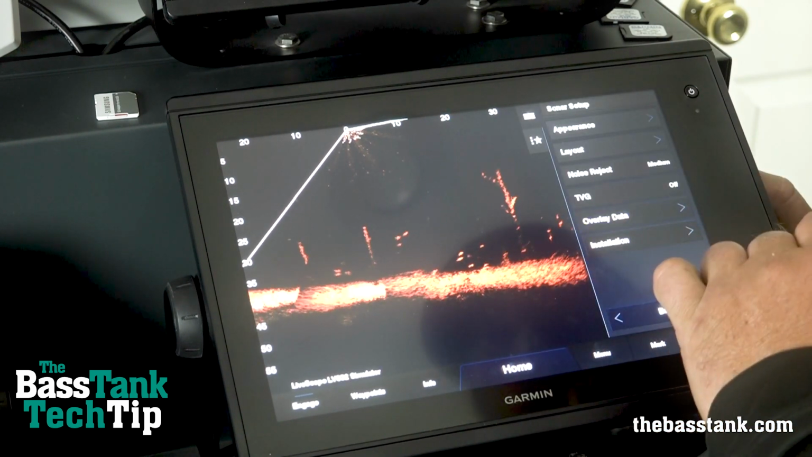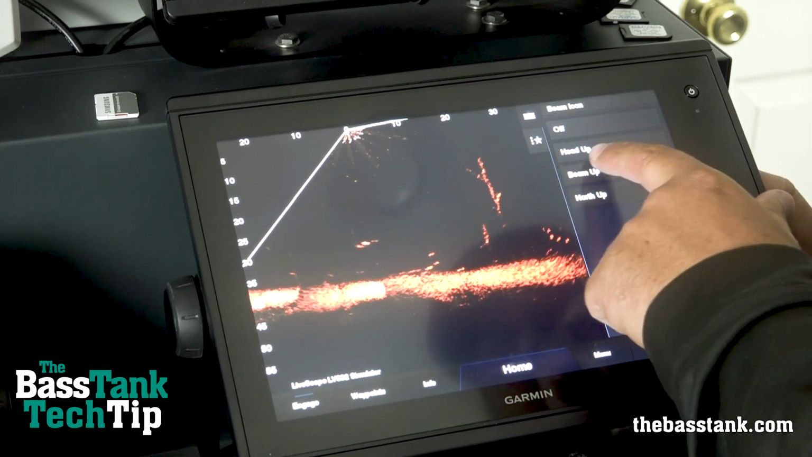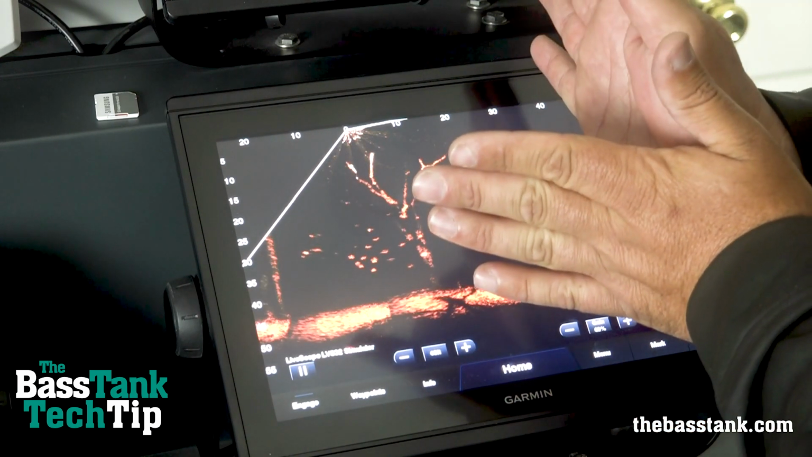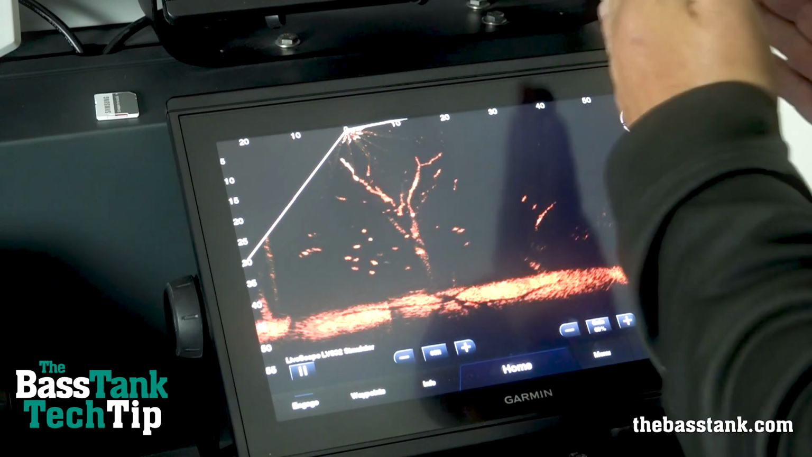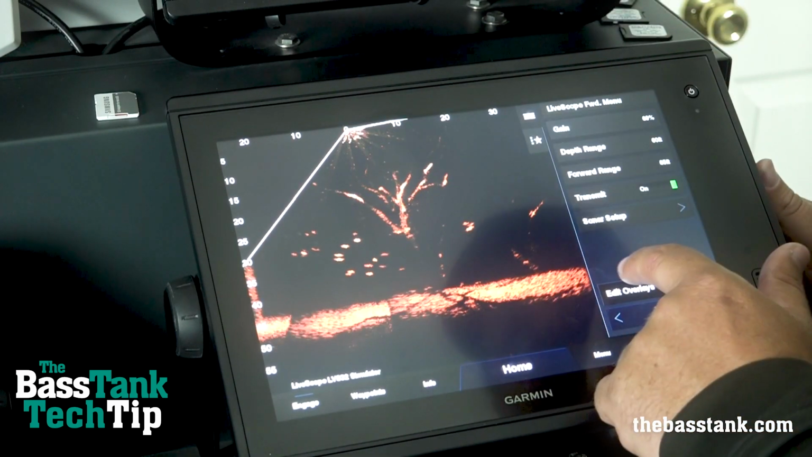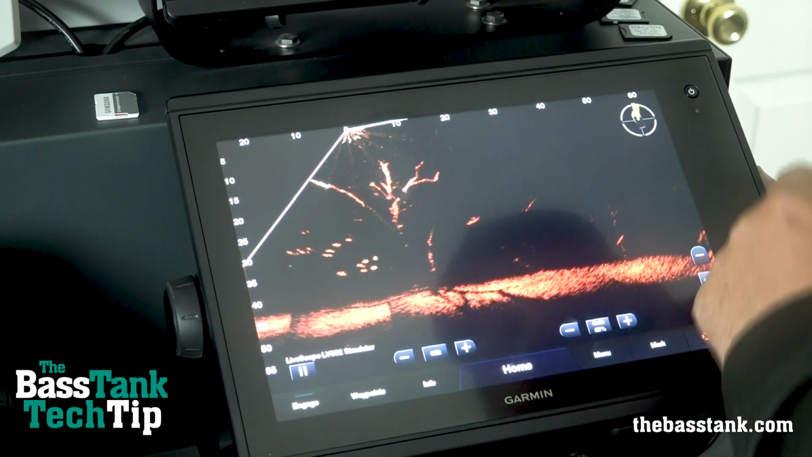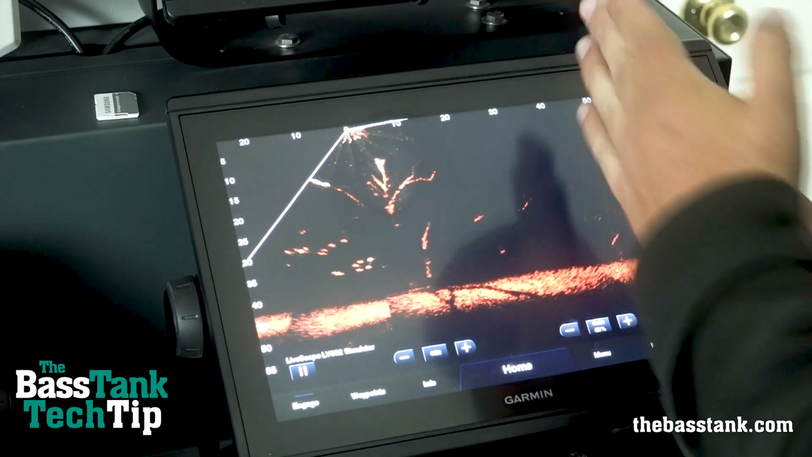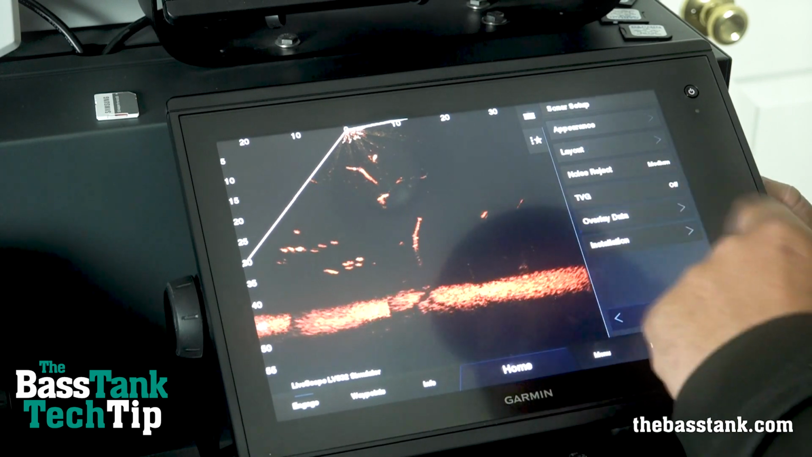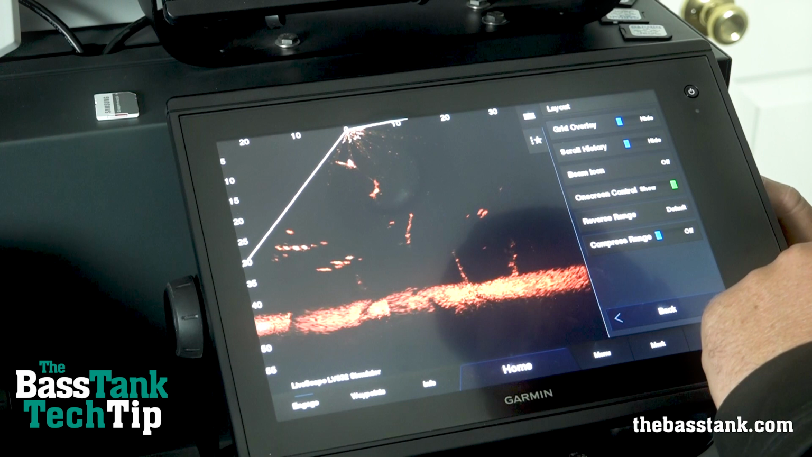Again, Menu, Sonar Setup, Layout. The beam icon right now is set to head up. We can do beam up, so the boat will change, but the beam will always stay looking basically to the top of the screen, but the boat will pivot around it as it moves. Or we've got north up. So now it's always going to keep north up, but the beam and boat are going to move accordingly inside that circle. That's a choice you can make. So we'll turn that off as we walk through this.